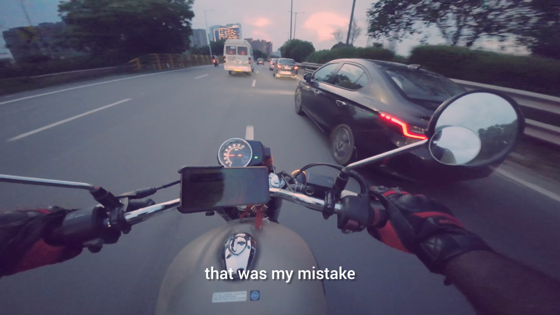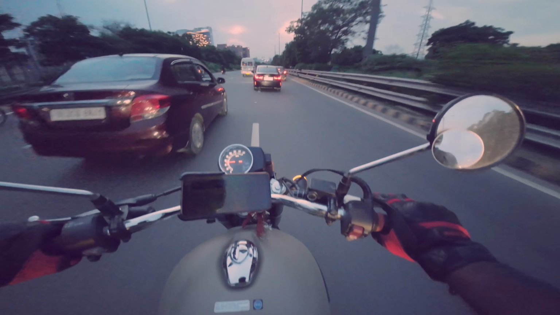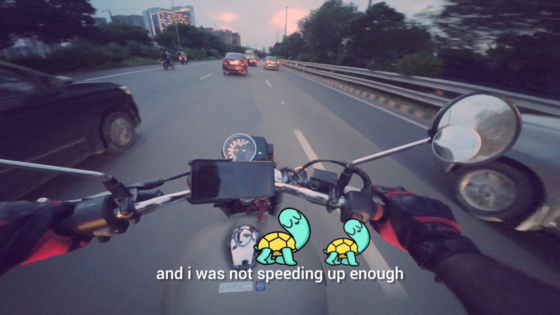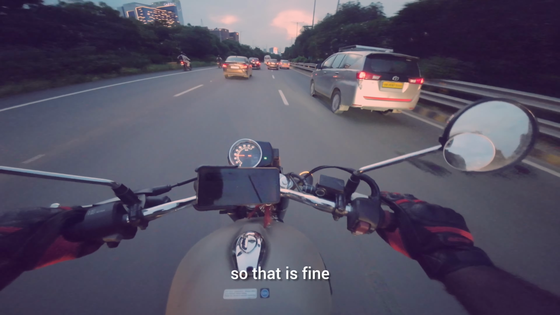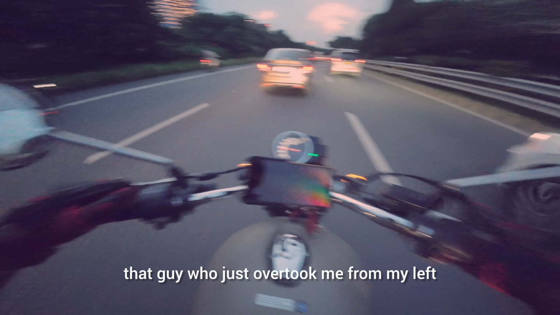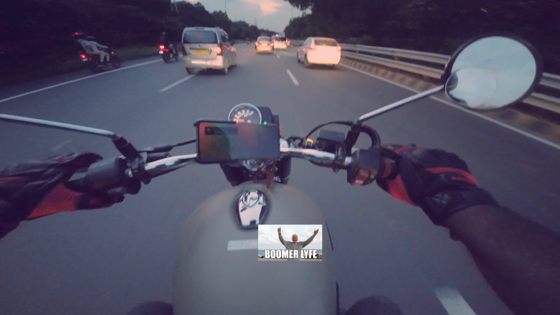That was my mistake, but this is not my mistake. That guy wanted to be in the overtaking lane and I was not speeding up enough. So that is fine, but why the hell did that guy who just overtook me from my left was honking at me?